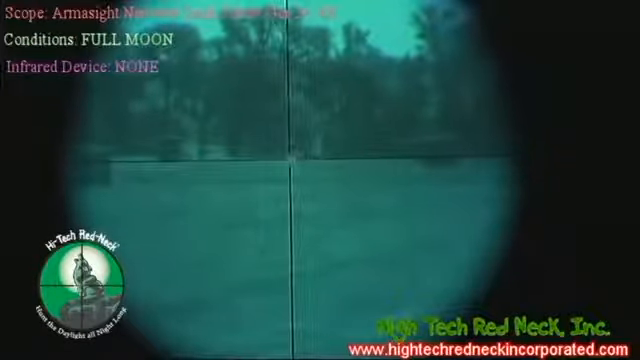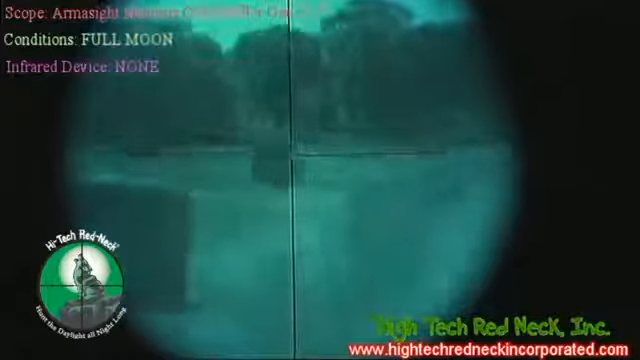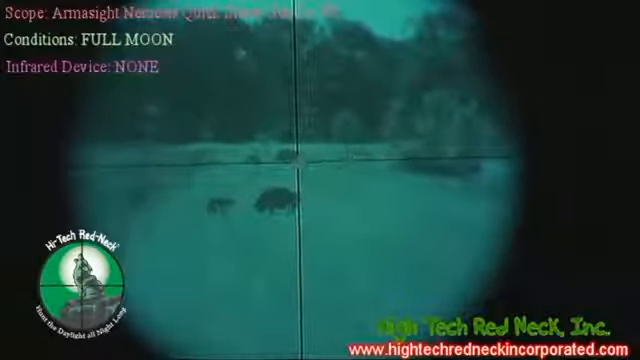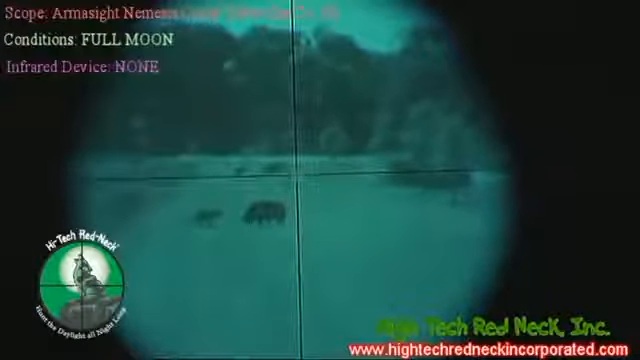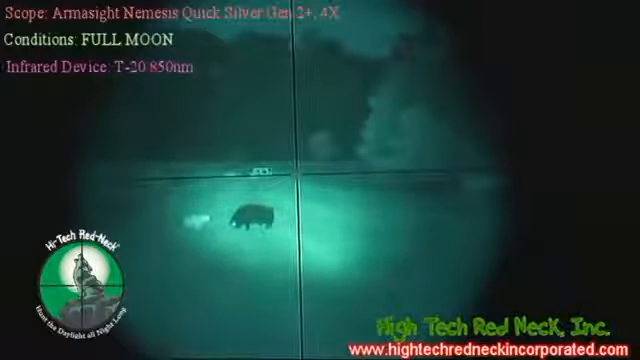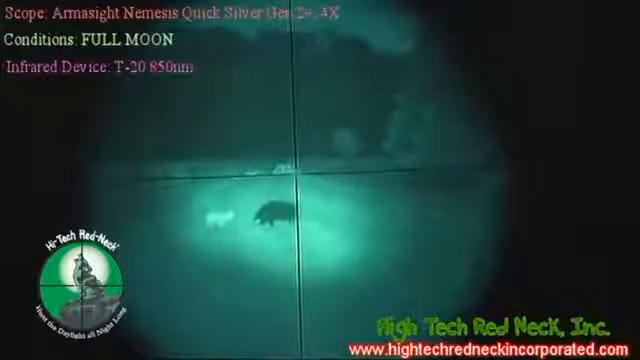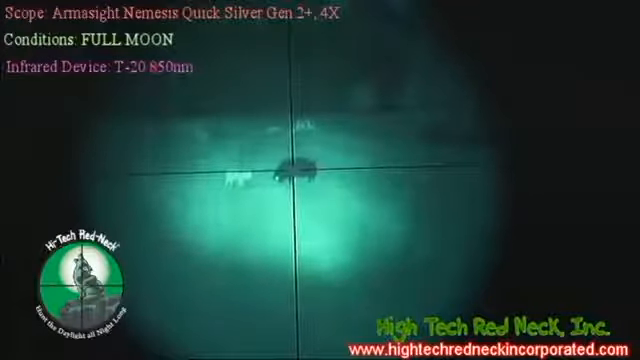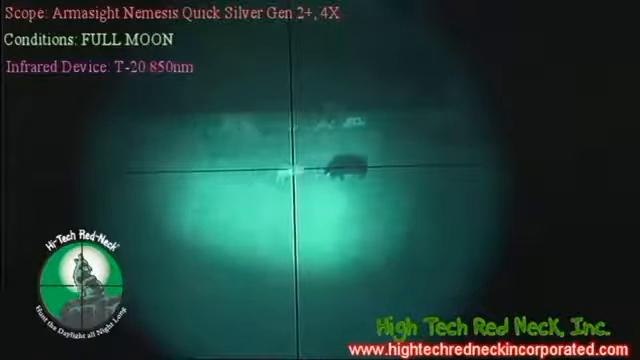And this is no infrared. We recommend the 850 nanometer for this one. And there you have the infrared, 850 nanometer High Tech Redneck T-20. And there's your black hog.